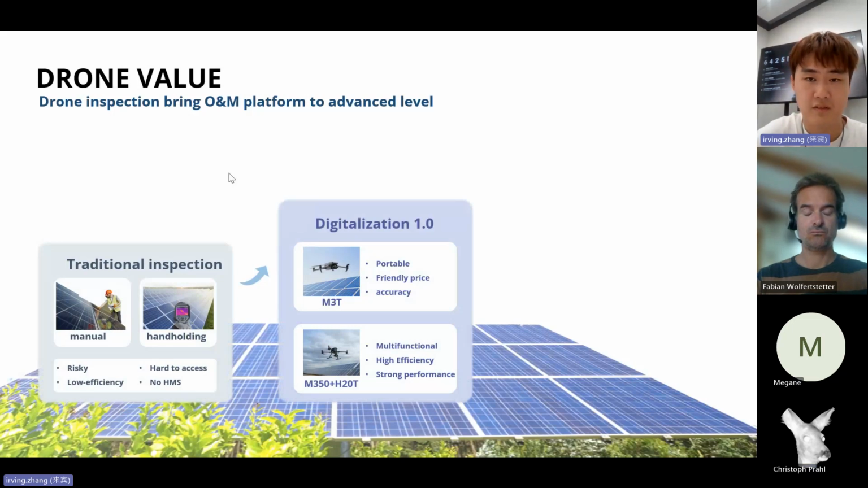Using the drone is very friendly in price, and has very accurate sensors, and our big drones are really multifunctional because we can change the payloads, and also have very strong performance.